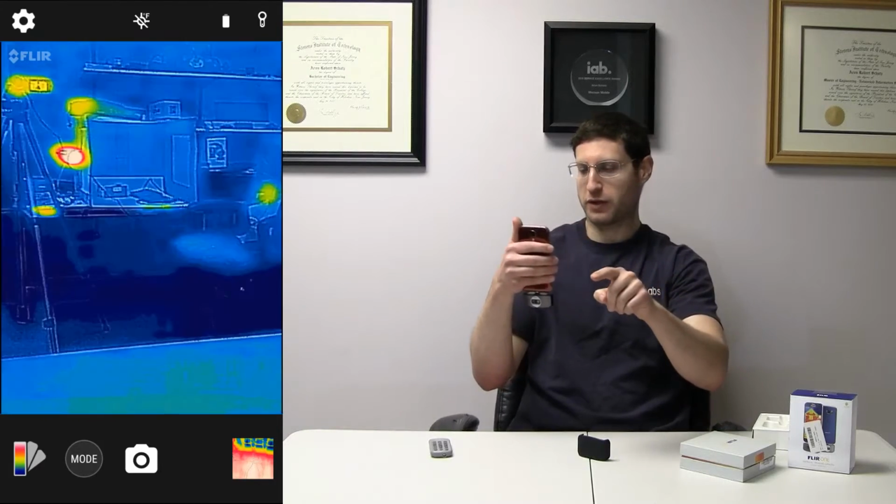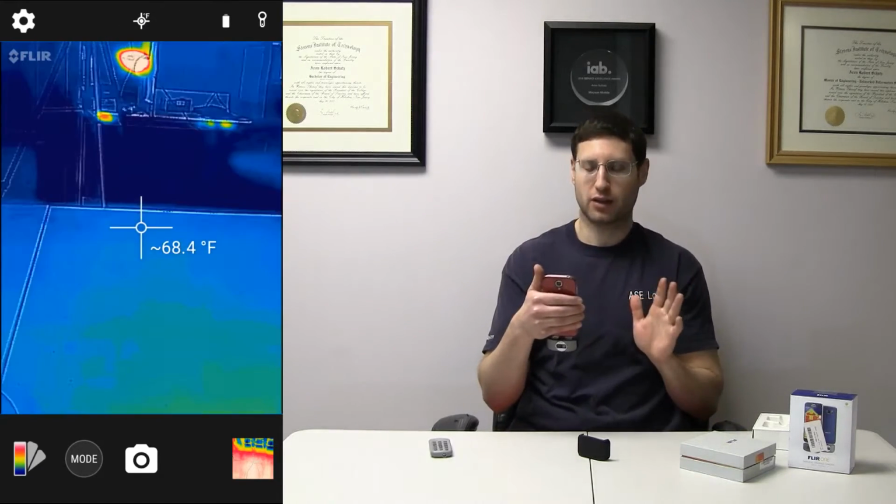And if I show you over to here, that's my computer. That's a space heater, obviously. That's a router. And the FLIR application, it's a thermal imaging camera. And like I said, it shows you a bunch of information, even though the resolution is very small for the actual thermal part. Oh, okay, here's the interesting part.